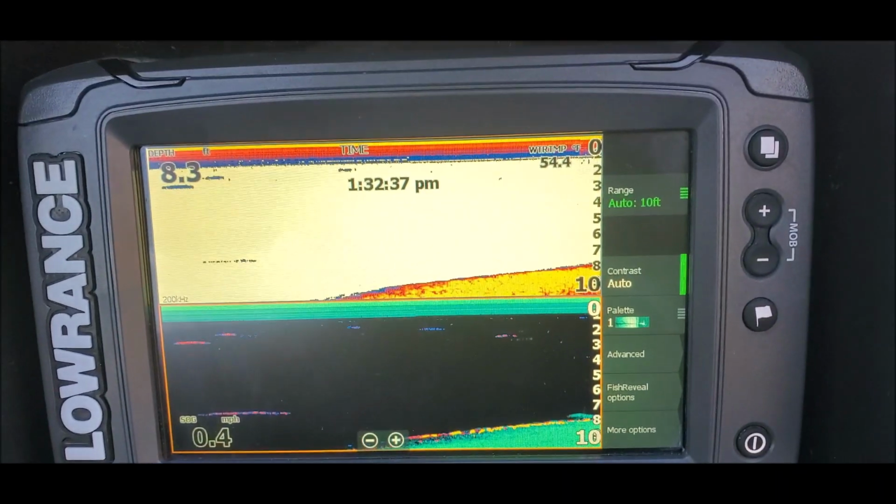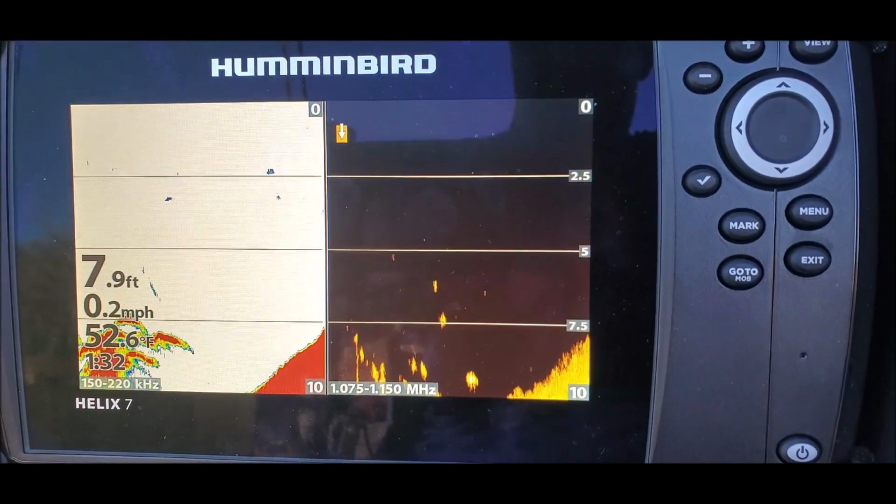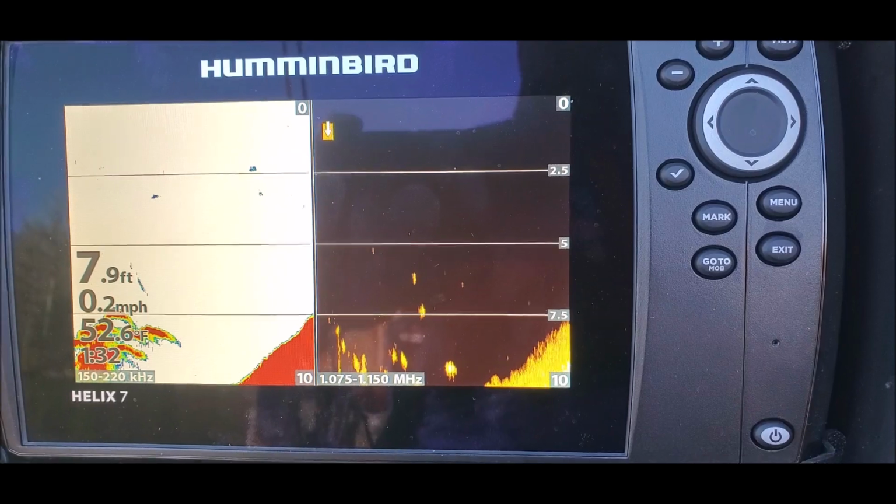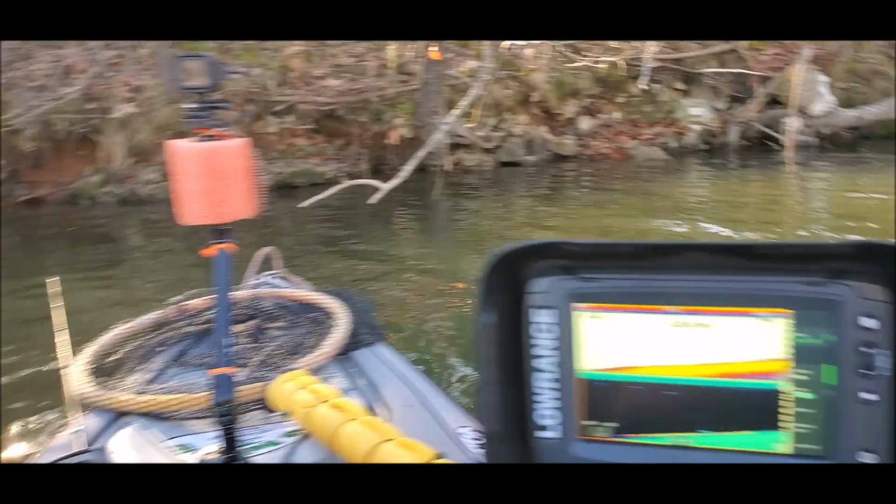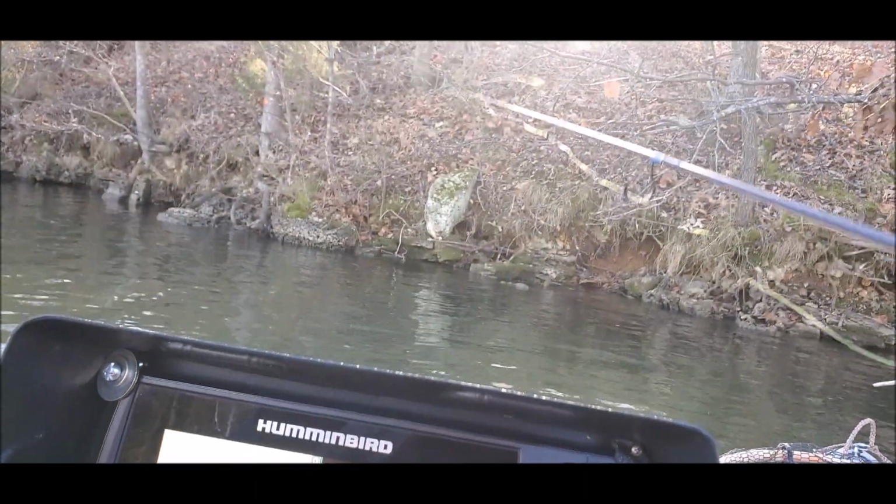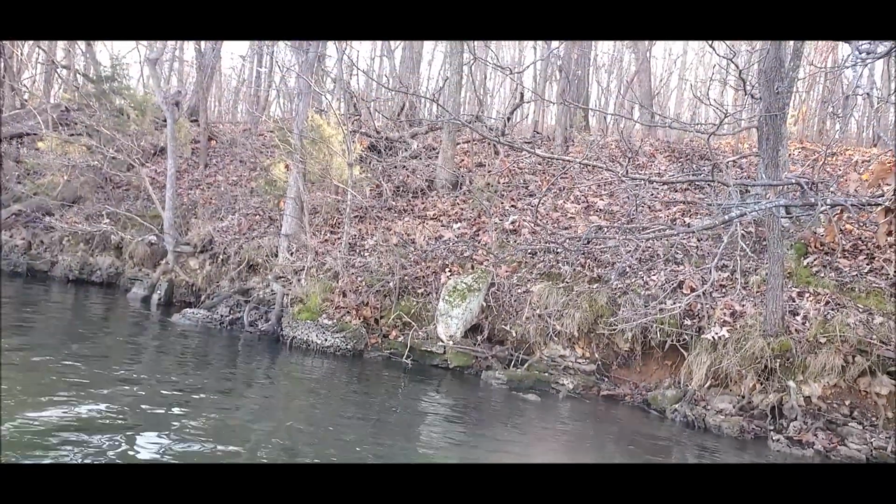I mean, that is just basic. Basic settings for the Lowrance. I did tweak the Humminbird a little bit.